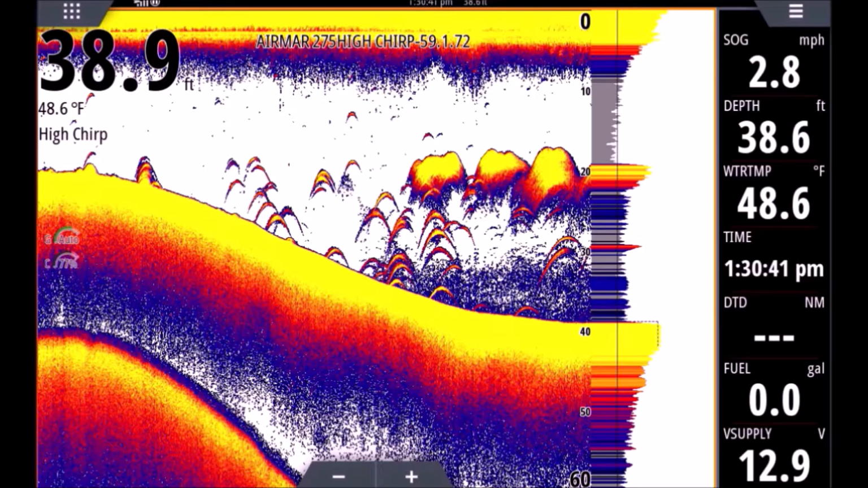All right, one last thing on this screenshot. You're going to see a second bottom we're marking here in the bottom left corner. If we set our range far enough, you can see we're in 38 feet of water, but the range is set to 60 feet here. That will show our second bottom. Now, if you set the range far enough, you could pretty much always get to a second bottom, where you can see some type of second bottom.